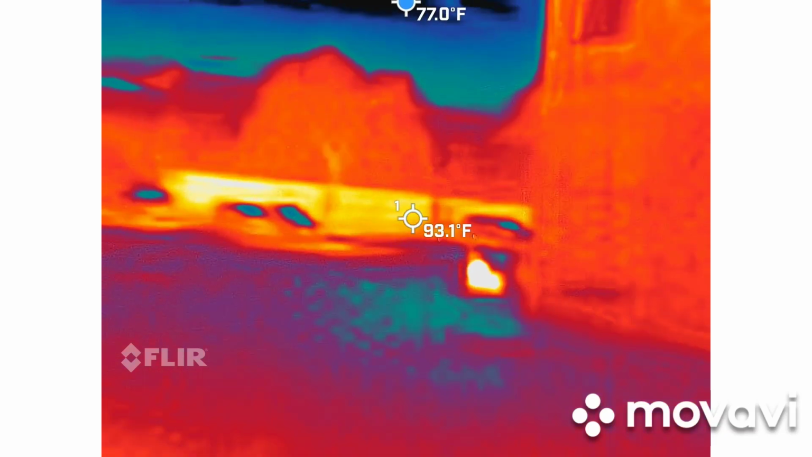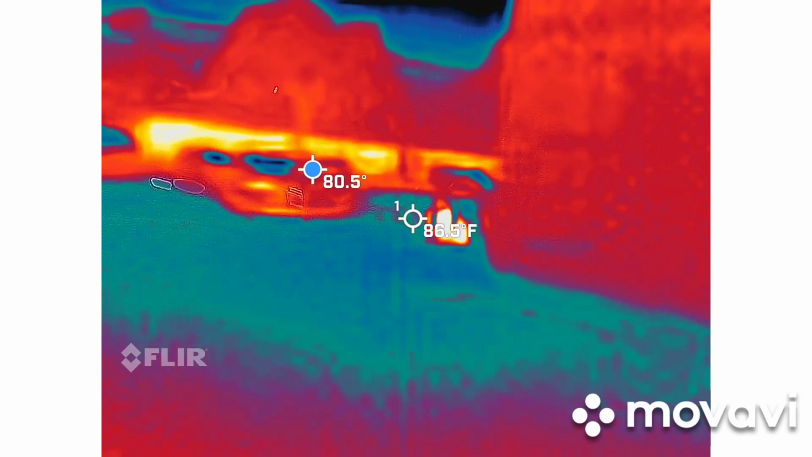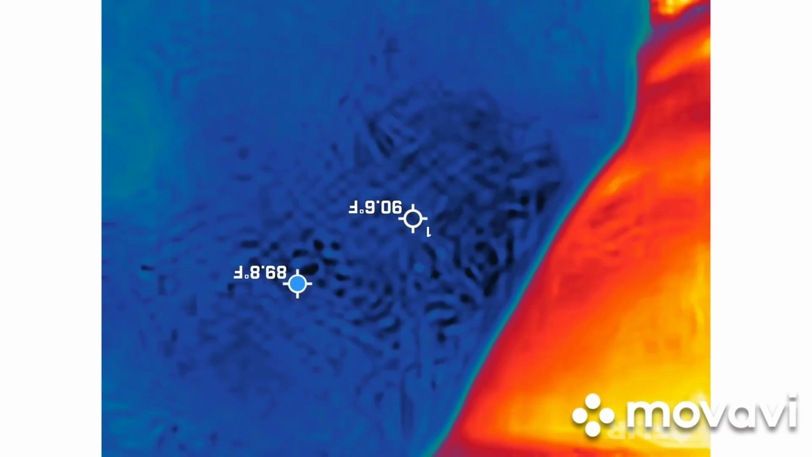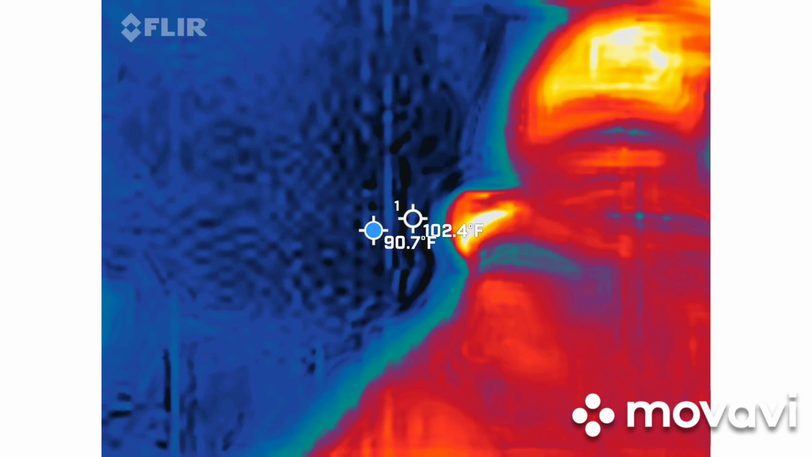So, you guys ready to go ghost hunting? Let's do this. What is it? What's over here? Those are apartments that people live in. Is somebody in the window? Making sure to see it.